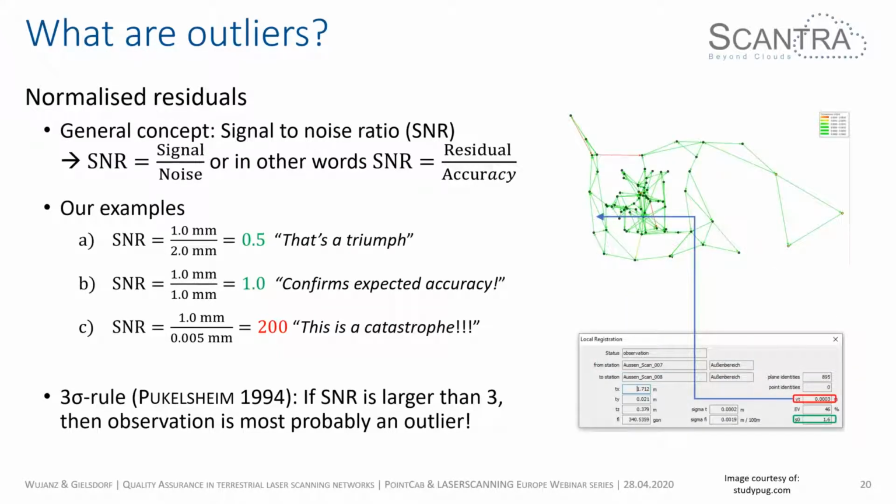So let's have a look at this one particular observation that I showed you earlier. The question was, what's an outlier? 0.3 millimeters or 30 millimeters. In this case, 0.3 millimeters is not an outlier, because you can see there the green box at the very bottom. S0, the normalized residual, or our interpretation of the signal to noise ratio, is 1.6. Everything is in perfect order for this particular observation.